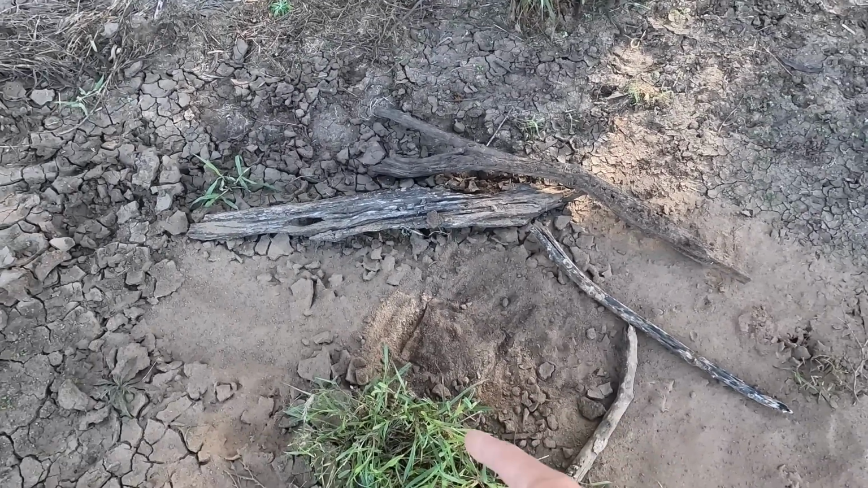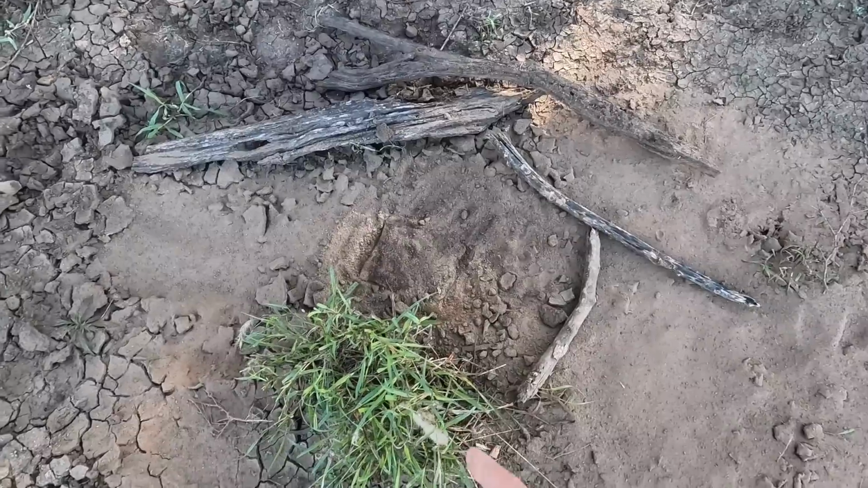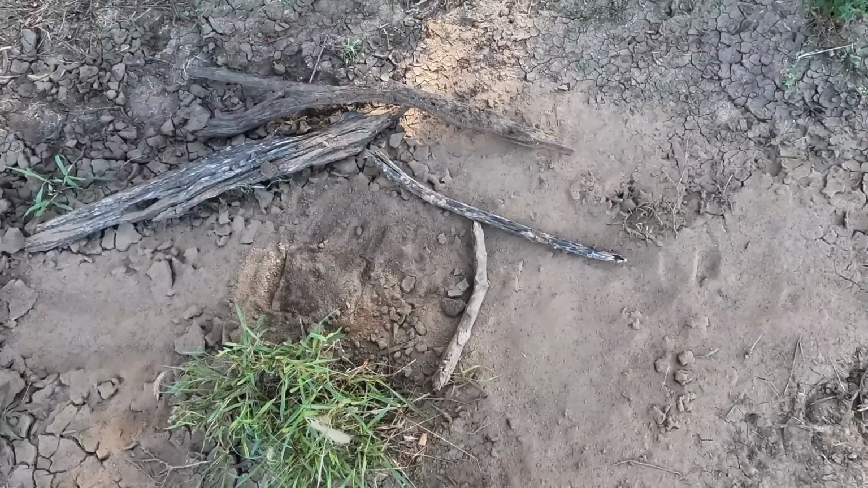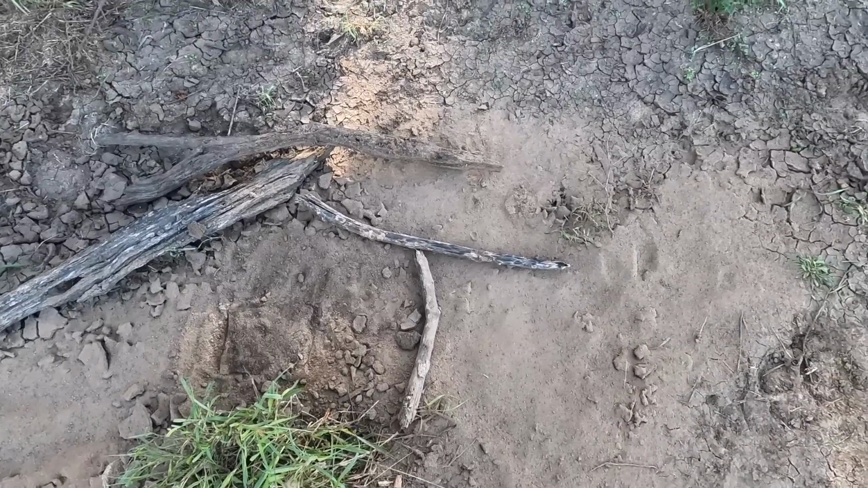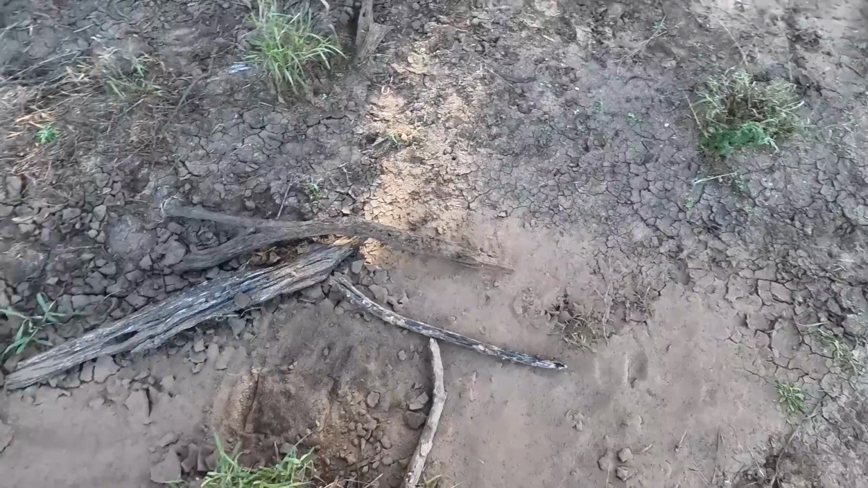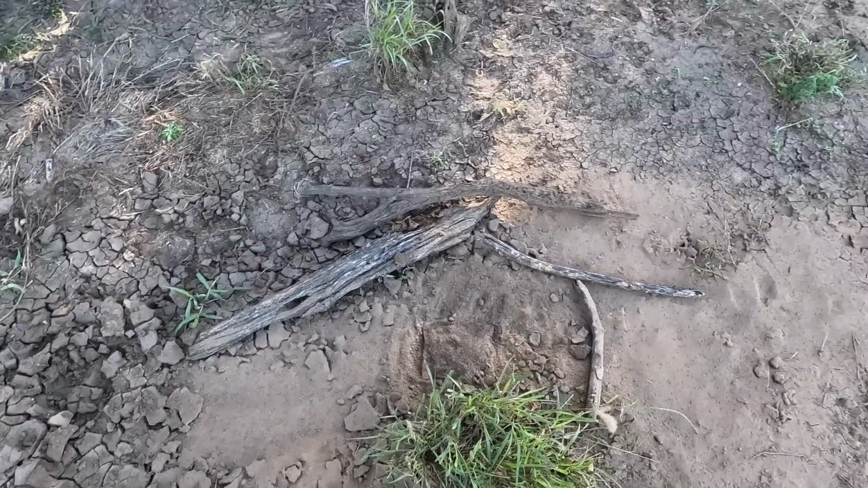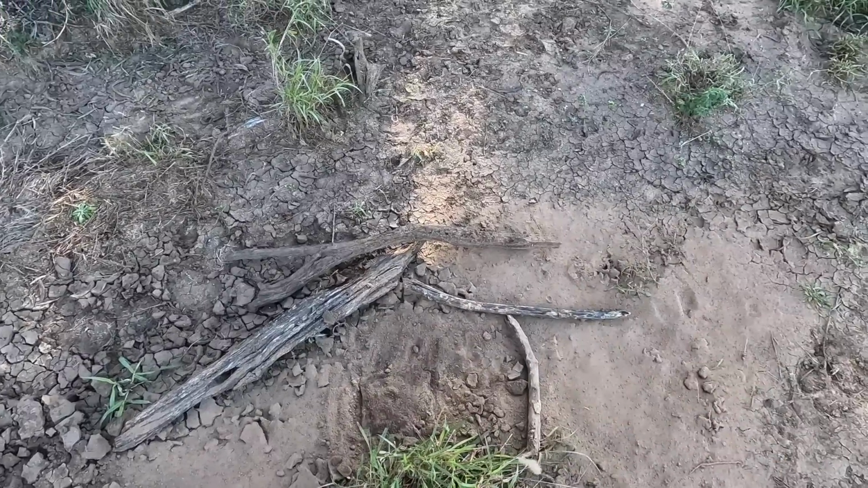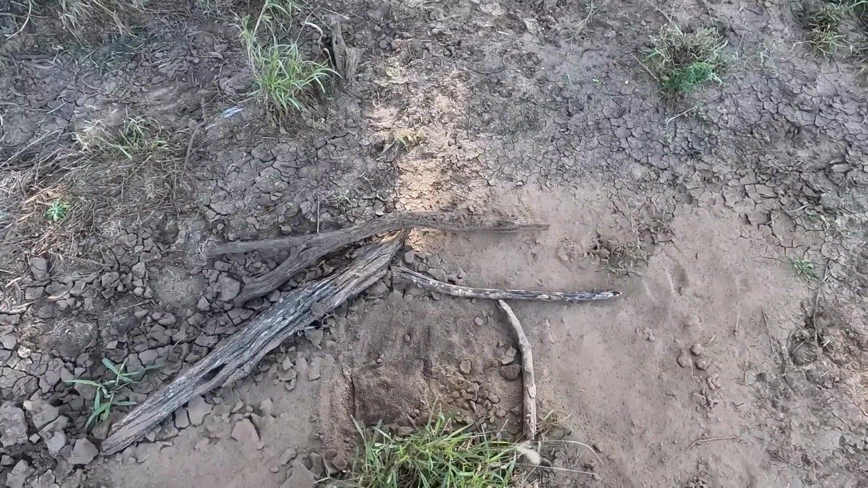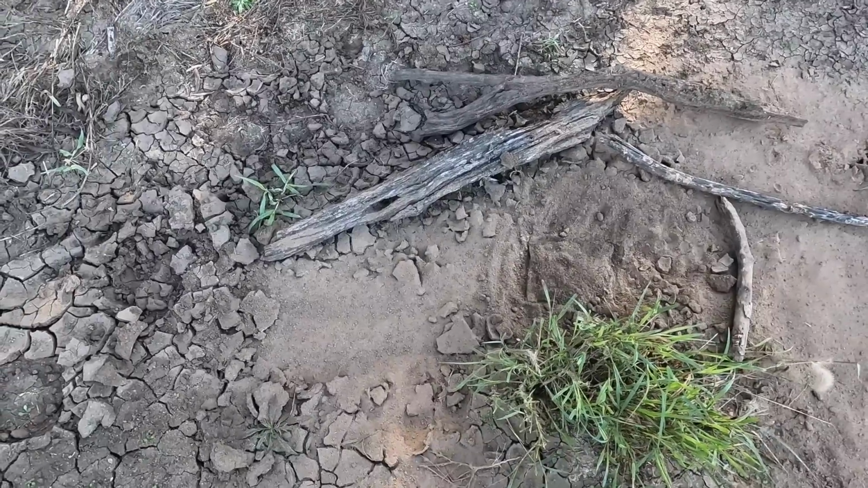I've put a bit more male dog dingo urine on that grass there, and so I should be able to see even footprints now a bit more clearly, so I can know what it is that's doing it. It's like it's had dirt spread everywhere. He hasn't really got much of an option where to look as easily.